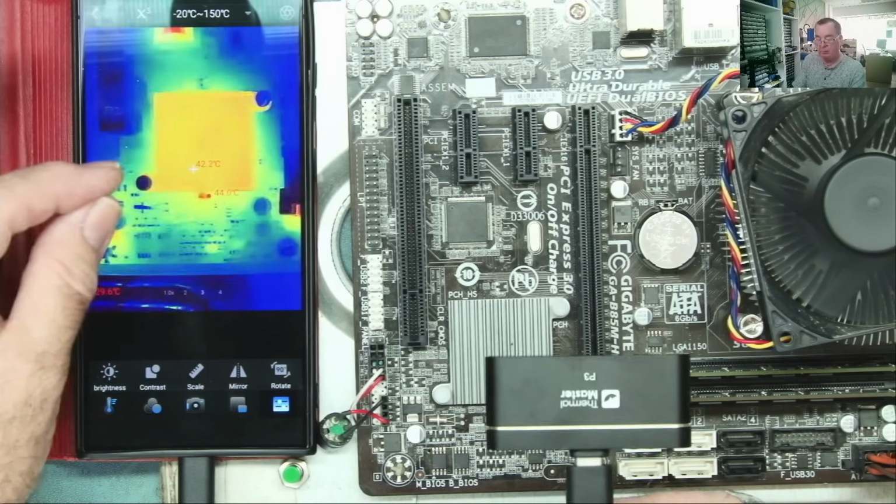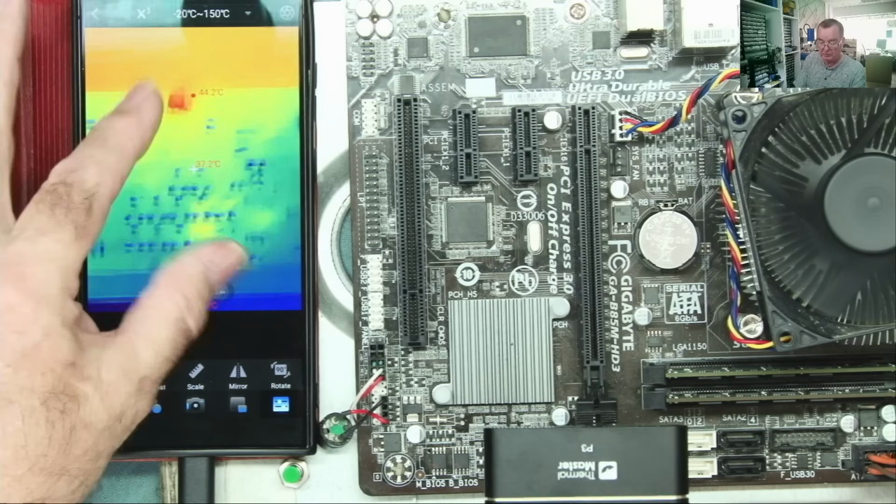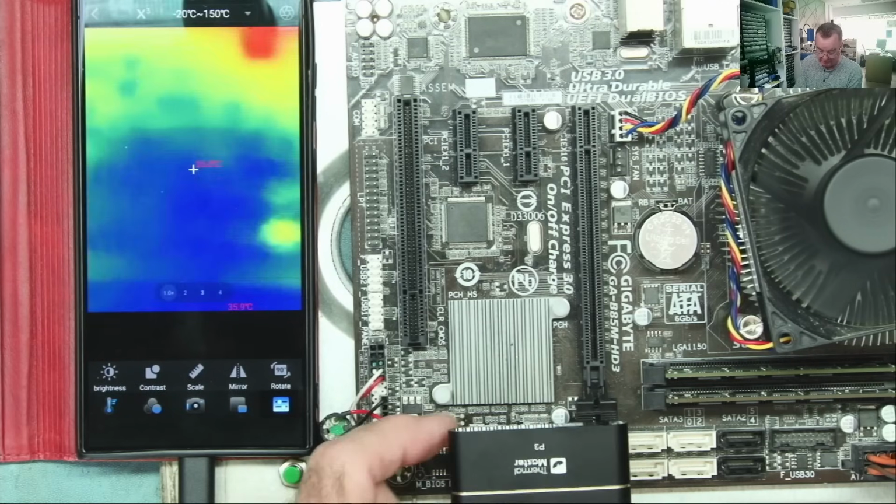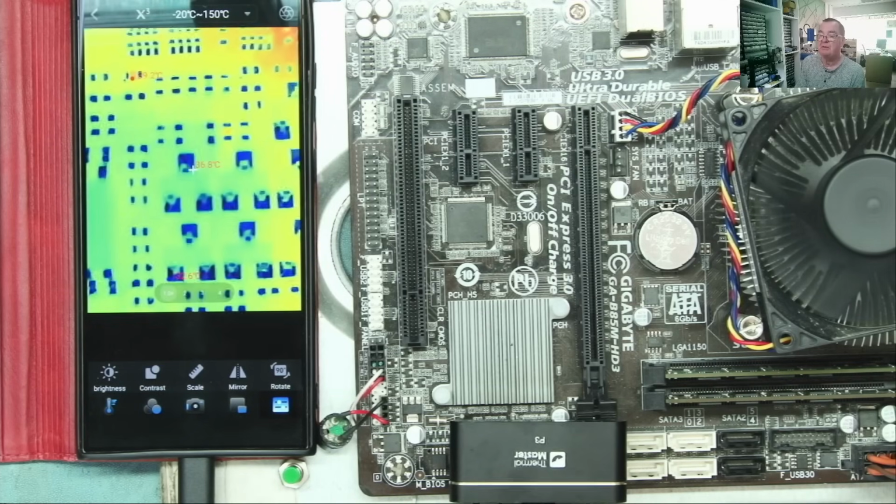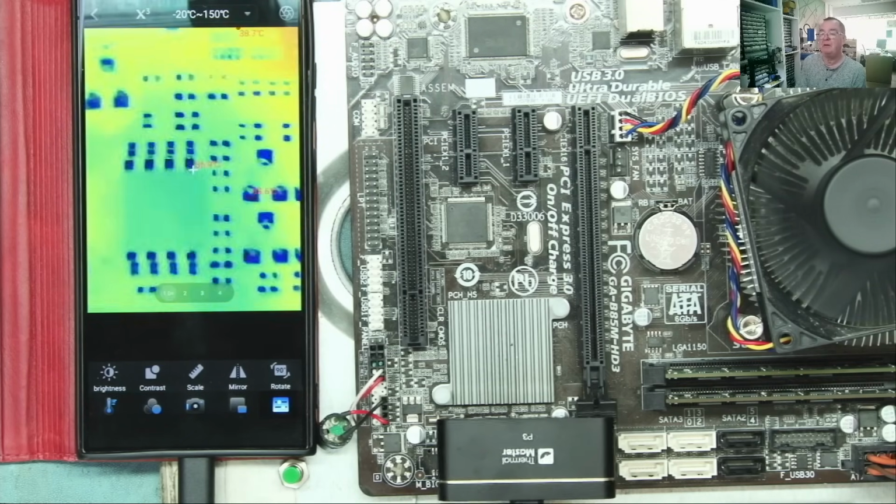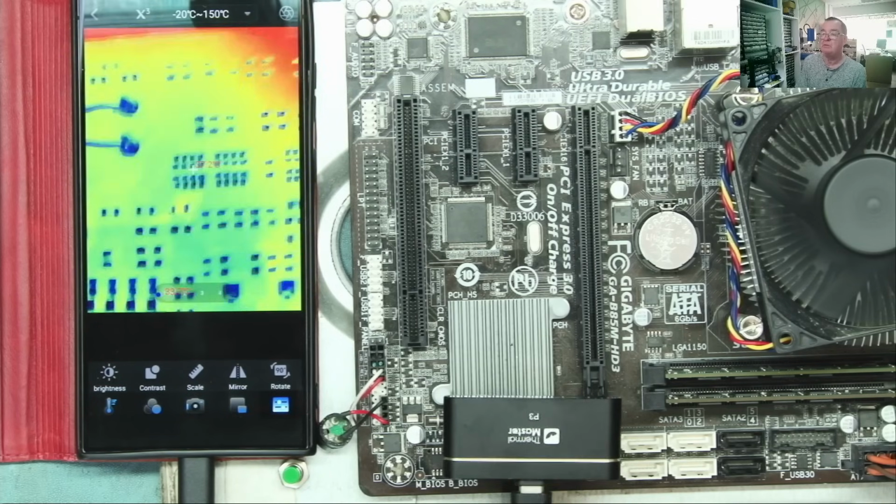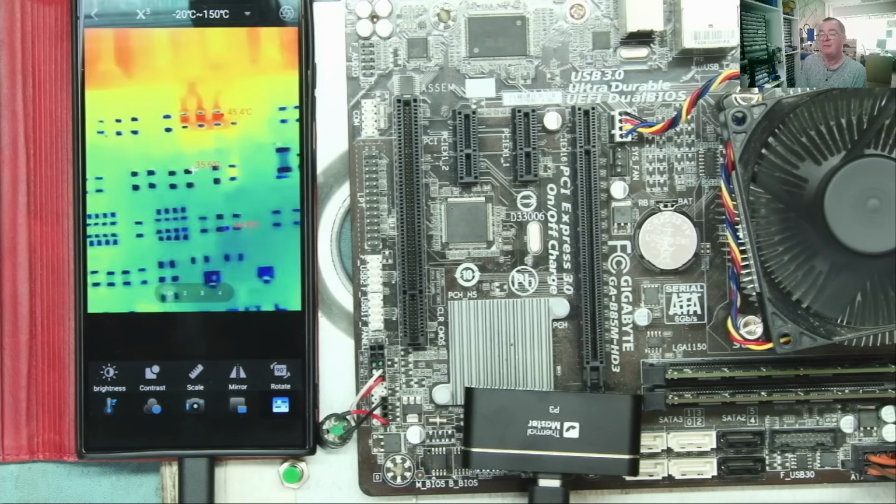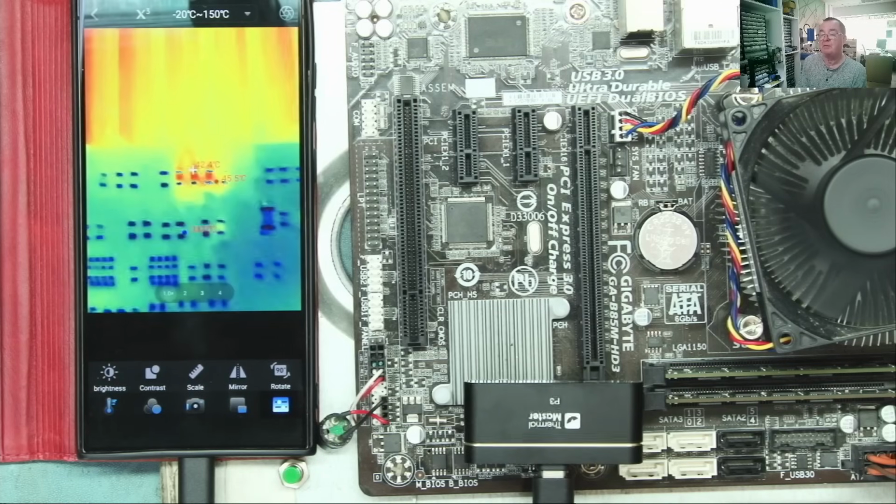Again, we can actually zoom in like so, but obviously we can move the camera closer than this. So I'm going to bring the camera very close to the board now and just adjust the focus. That is the closest that it will actually focus, and wow, that is impressive. You can clearly see every individual component there. That has to be the closest focusing thermal camera I've tried so far.